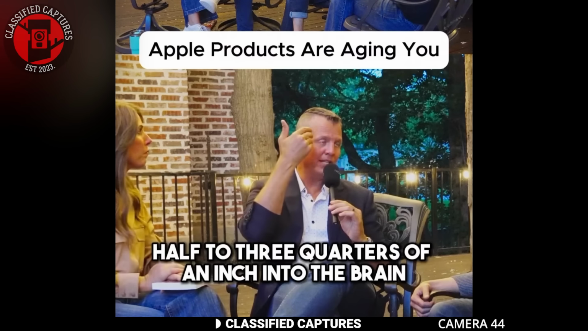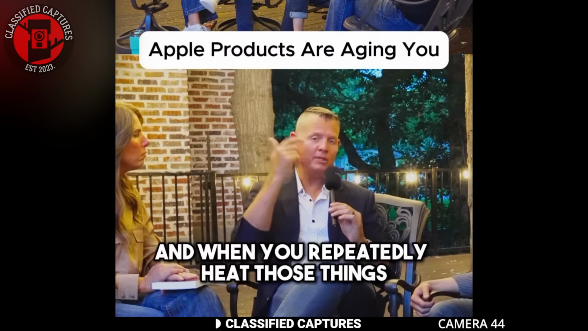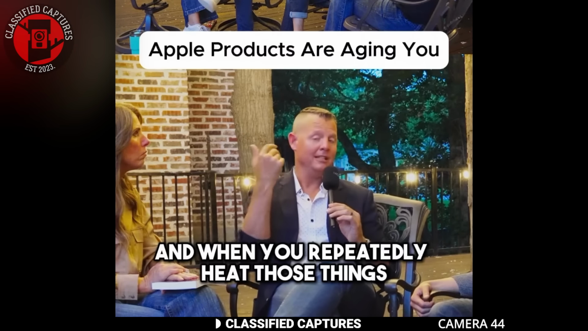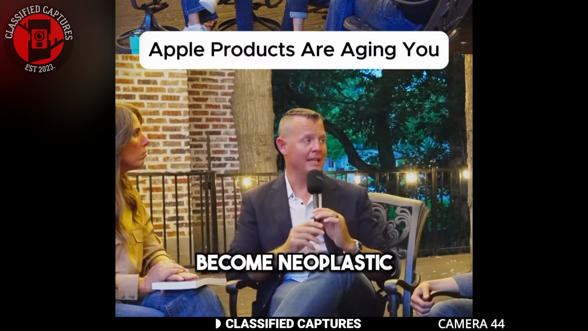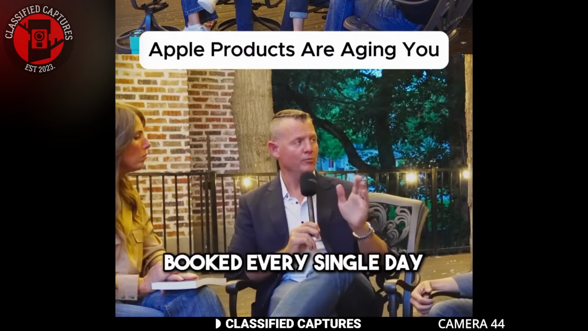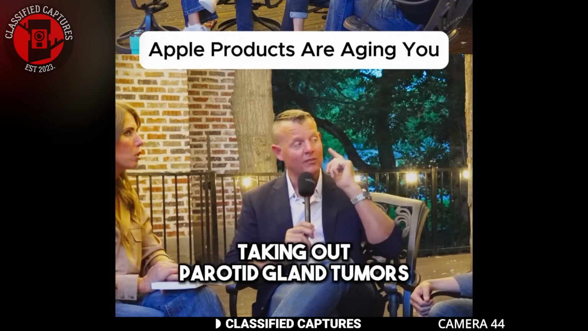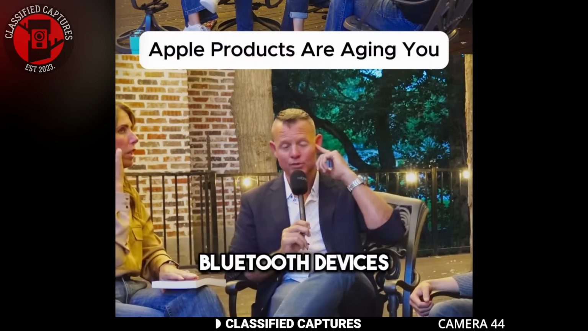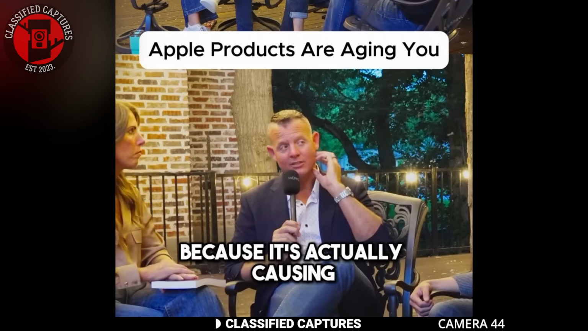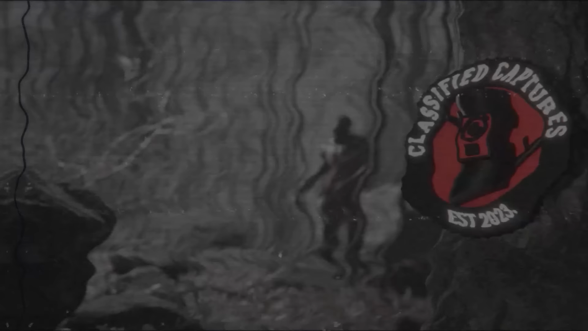Tissue is still heated from using the phone against your ear. And when you repeatedly heat those things, then tissue actually starts to become neoplastic. We have a pair of surgeons here in town in Dallas. They're busy 5 days a week, booked every single day, all day, taking out parotid gland tumors from people having AirPods, Bluetooth devices, because it's actually causing neoplastic activity. So EMFs absolutely decrease life expectancy.